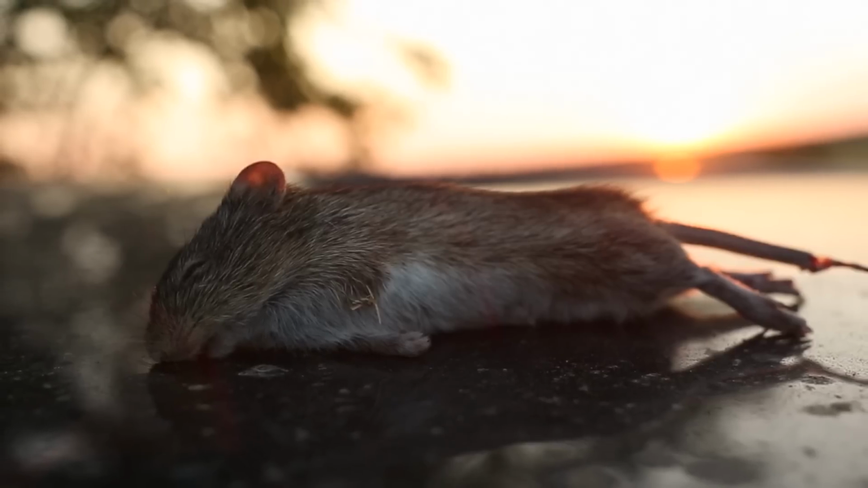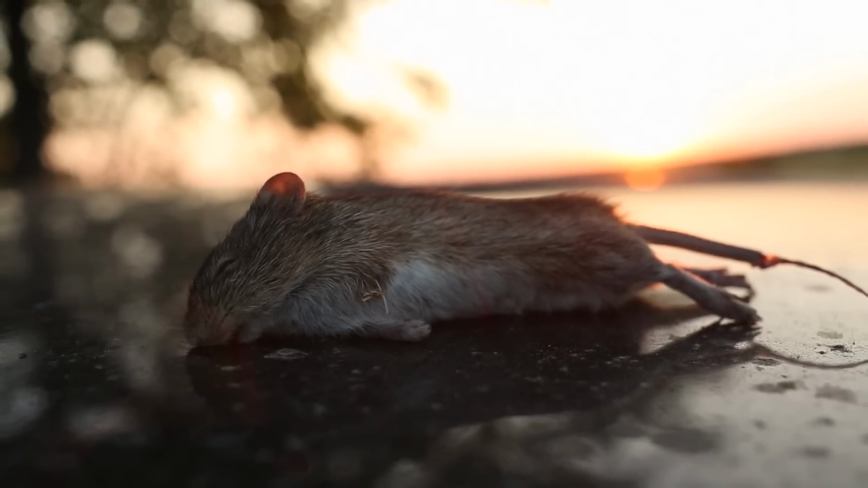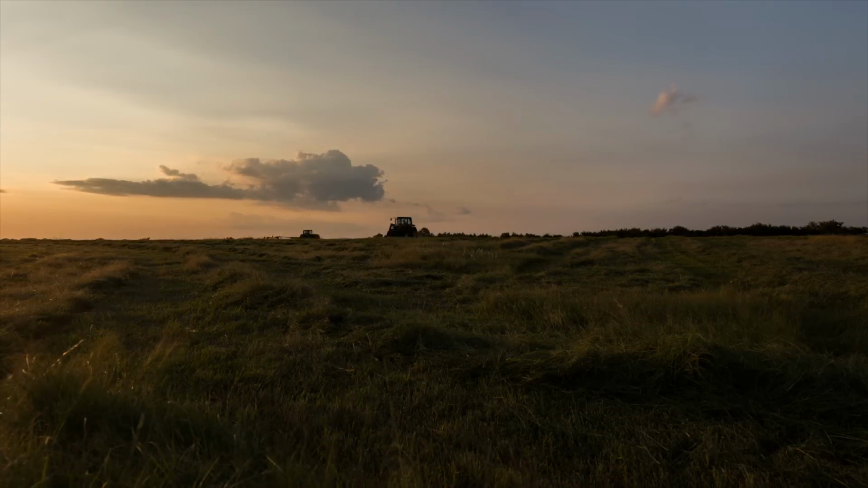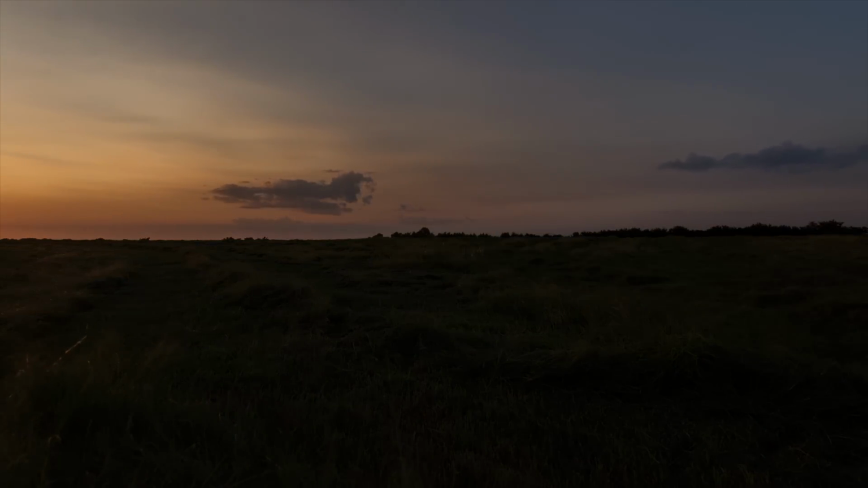That smell and taste of an endless supply of heaven is just too much for a coyote to handle, and all caution goes right out the window. Who knew a regular old hayfield could be a night hunter's paradise?